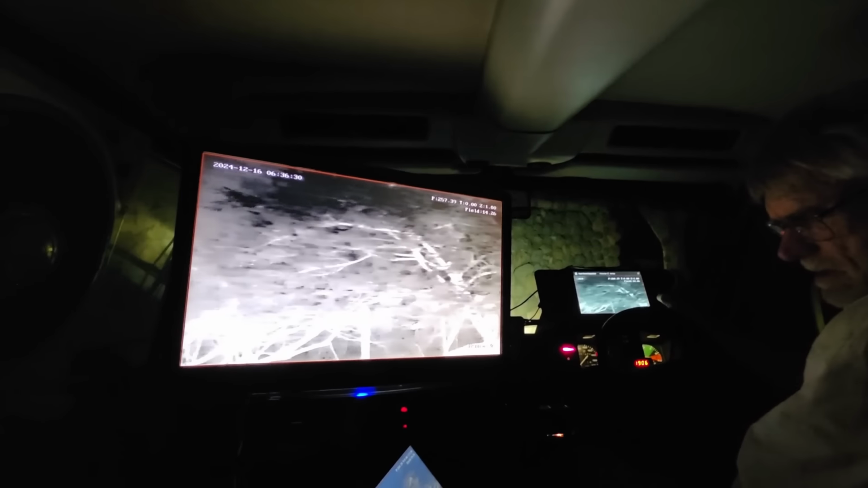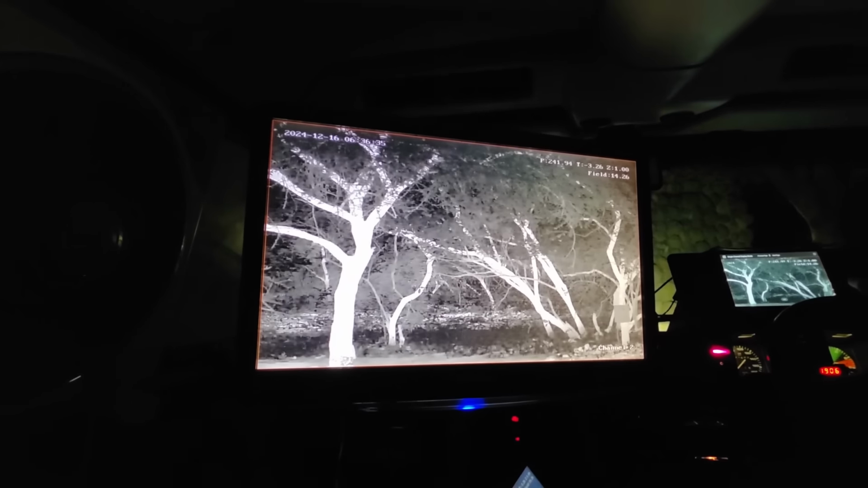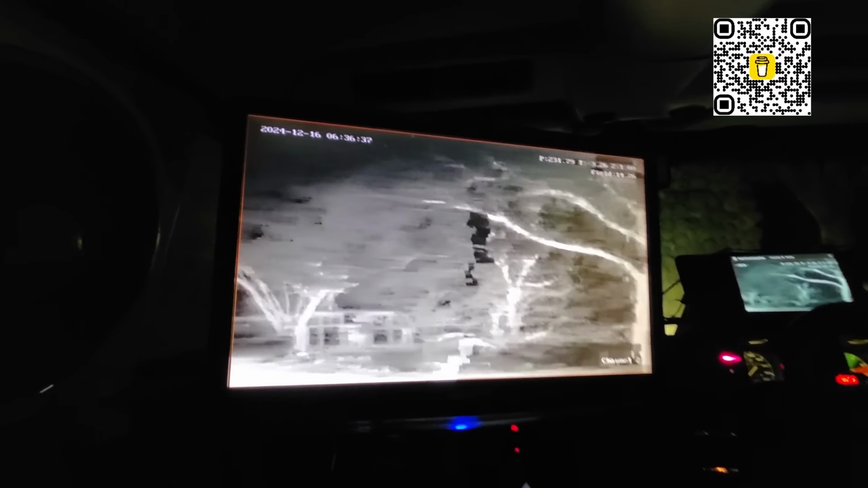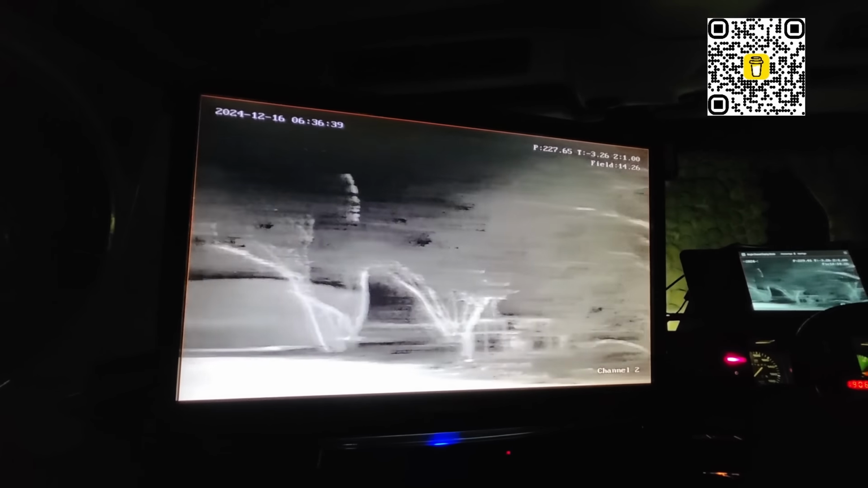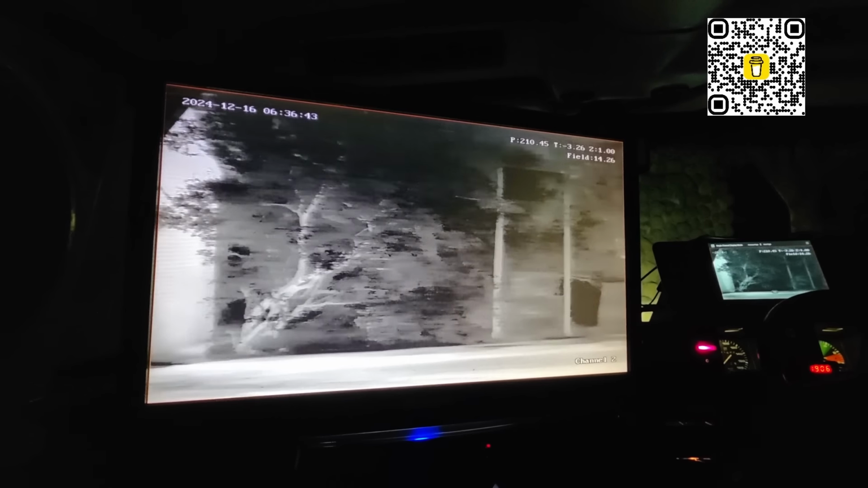Sometimes we see the impala near here. Yeah, they're all around our house. That's incredible. Do you have the car key? Let's see if there's anything here. Yes. No, there's nothing here at the moment.